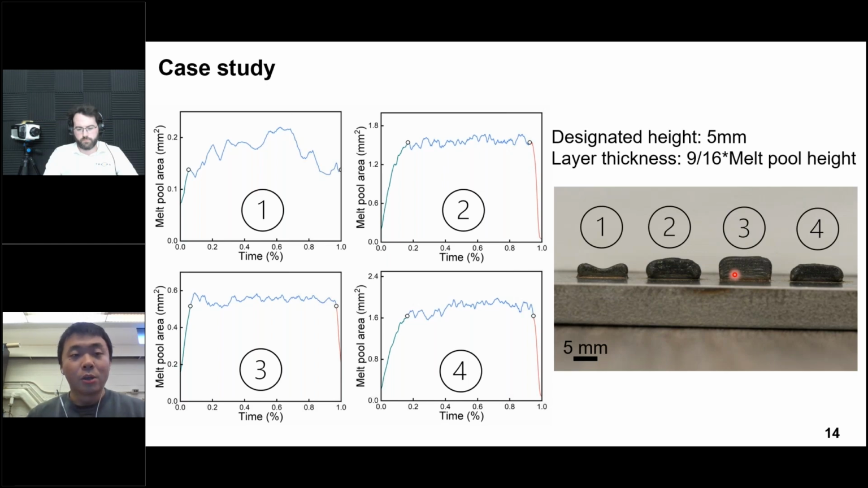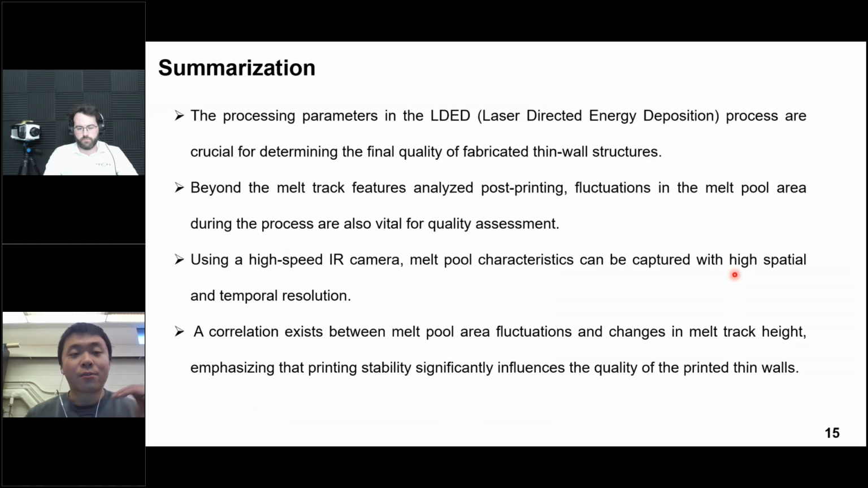So to summarize this work, first, the processing parameters in the LDED process are critical for determining the final quality of fabricated thin wall structures. And the second thing, as I mentioned before, beyond the melting track features analyzed in post-processing, fluctuation in the melting pool area during the process is also critical for quality assessment. Using a high-speed IR camera, melting pool characteristics can be captured with higher spatial and temporal resolution. A correlation exists between the melting pool area fluctuation and the change in melting track height, emphasizing that printing stability significantly influences the quality of the printed thin walls.